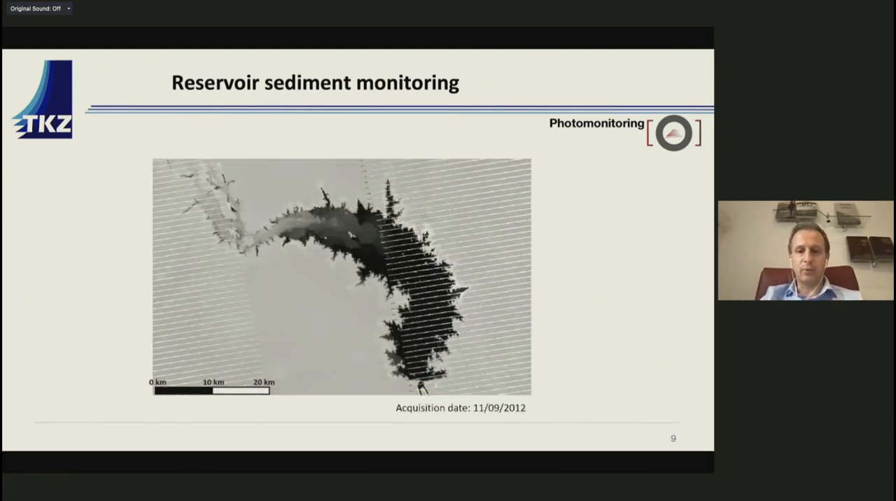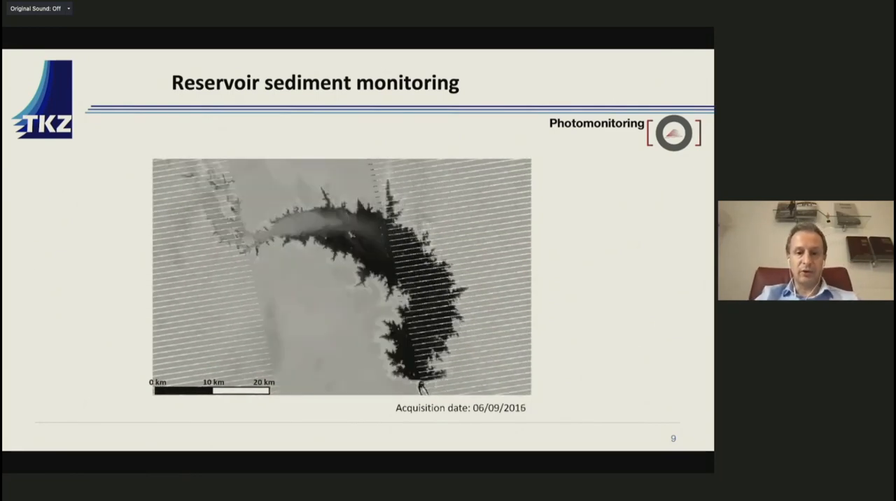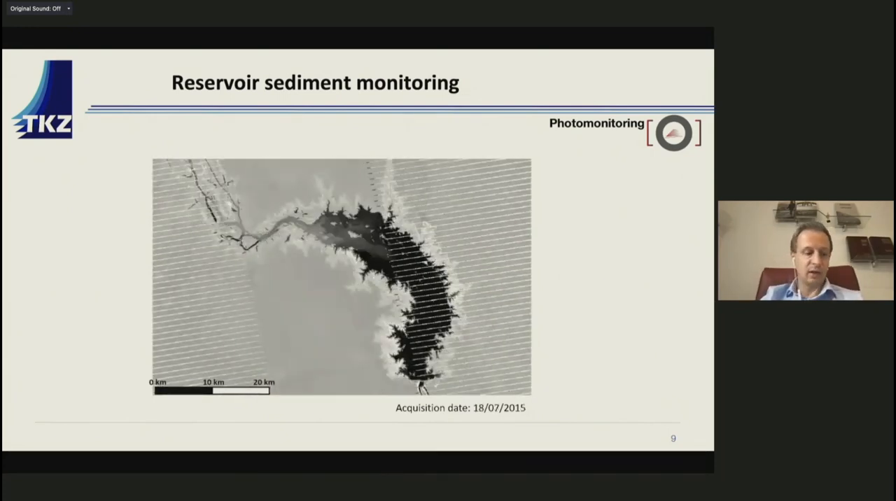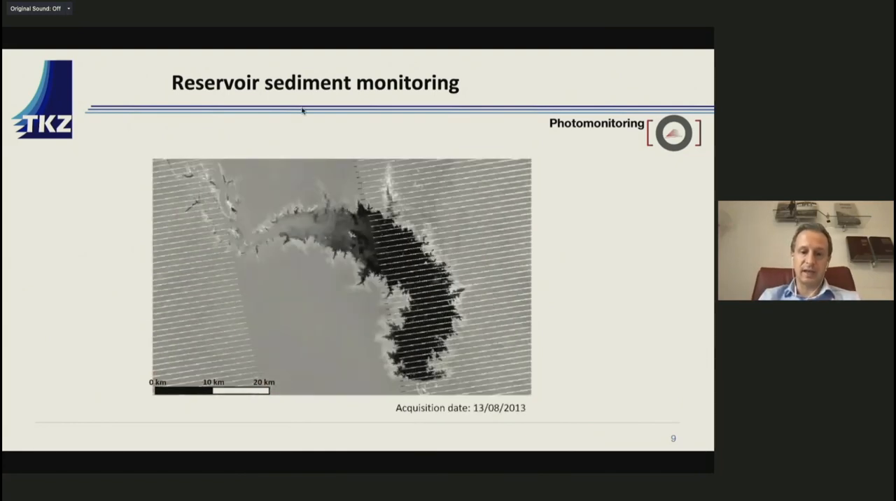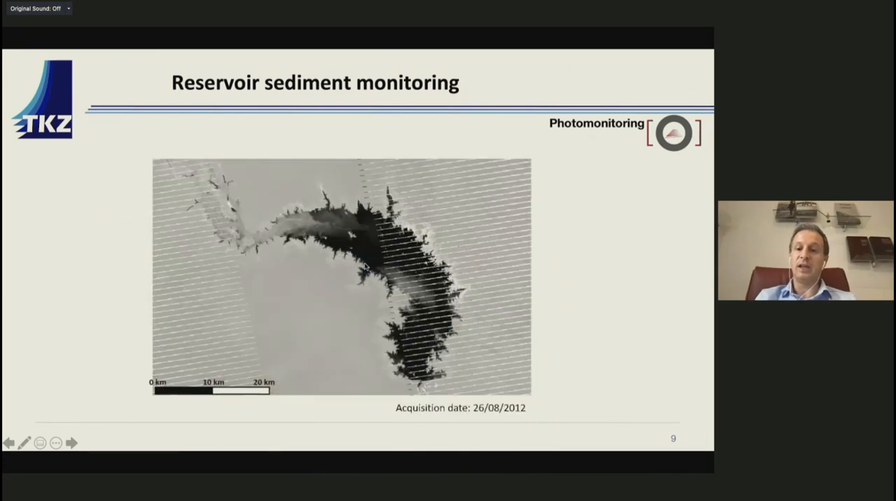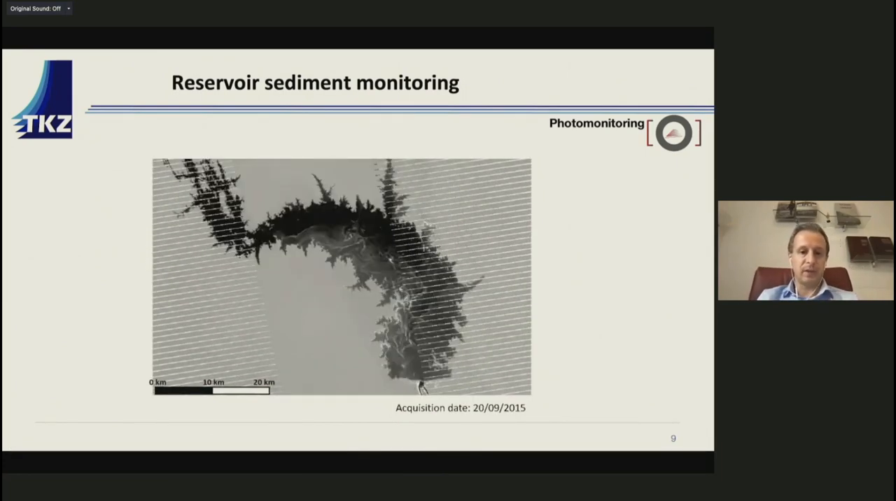This is an example of photo monitoring application over a large basin where you can see a lot of stuff, change of the water level, but also, for example, the presence of some sediment that you can see here changing over time. That can be a good indicator of the sedimentation into the dam.